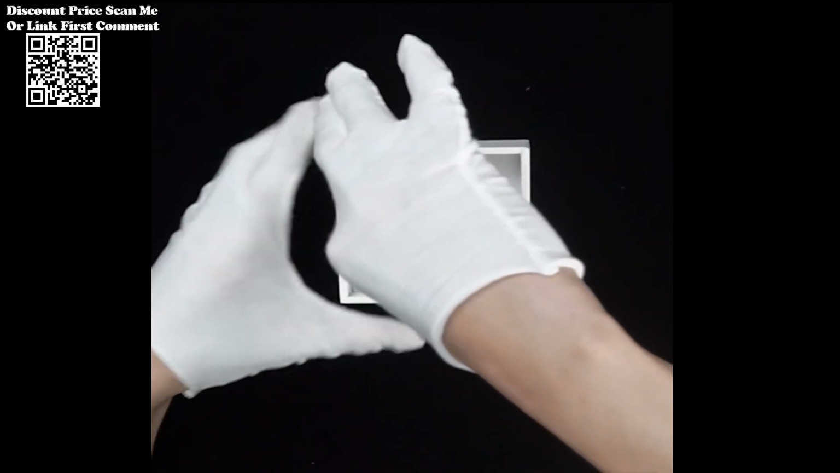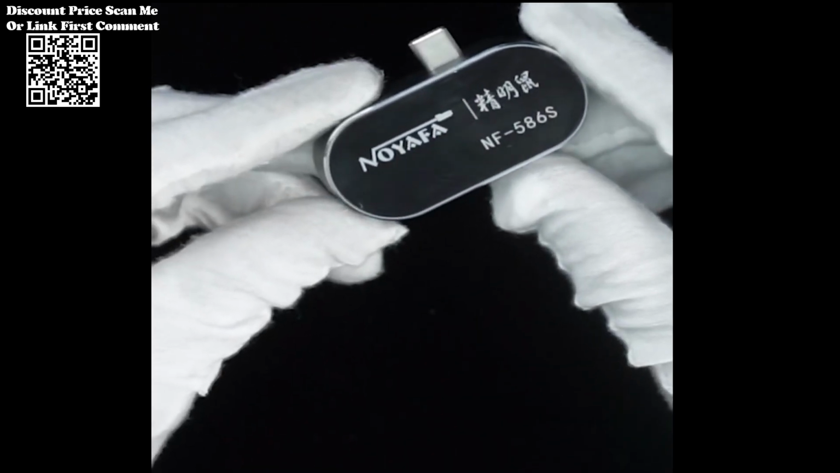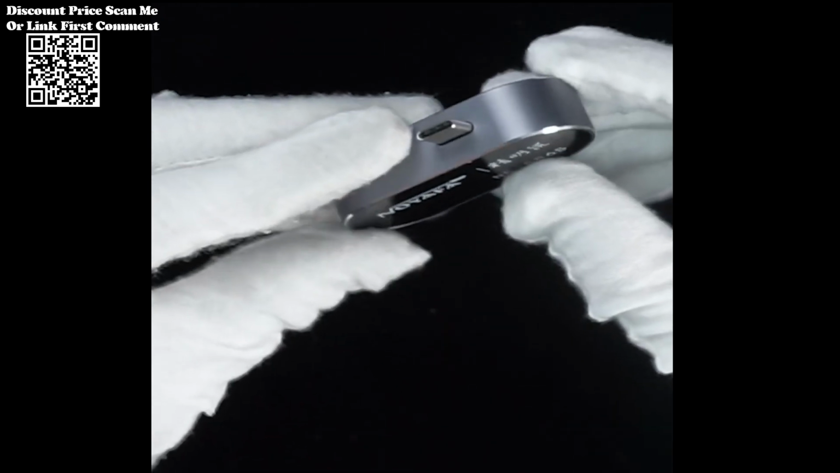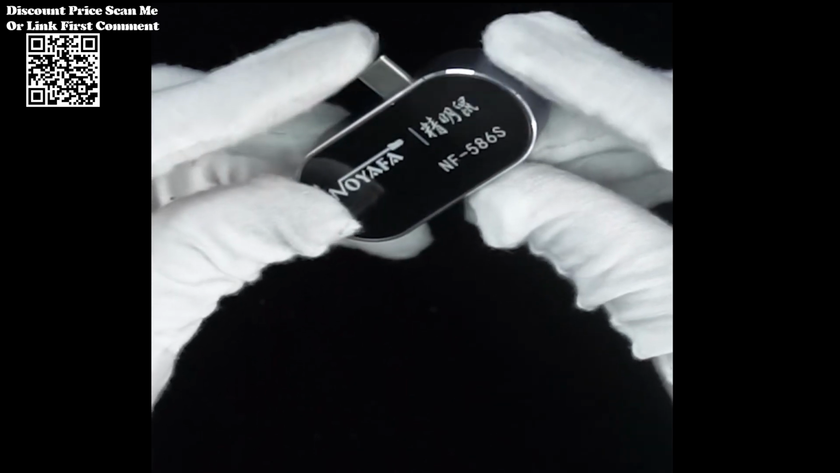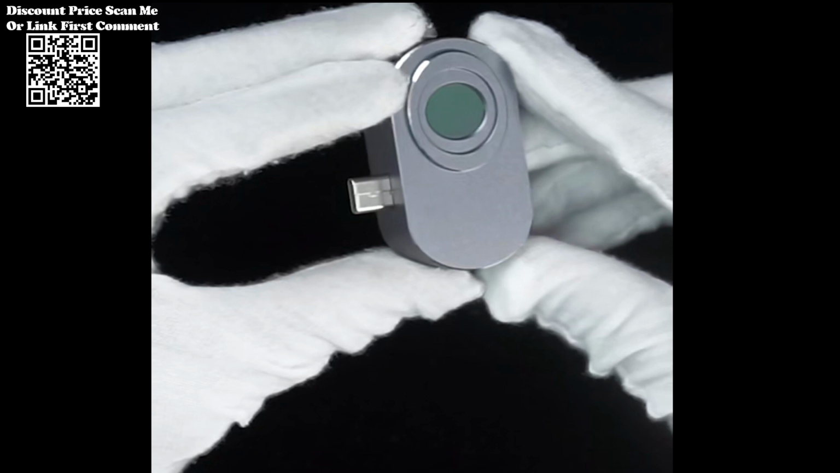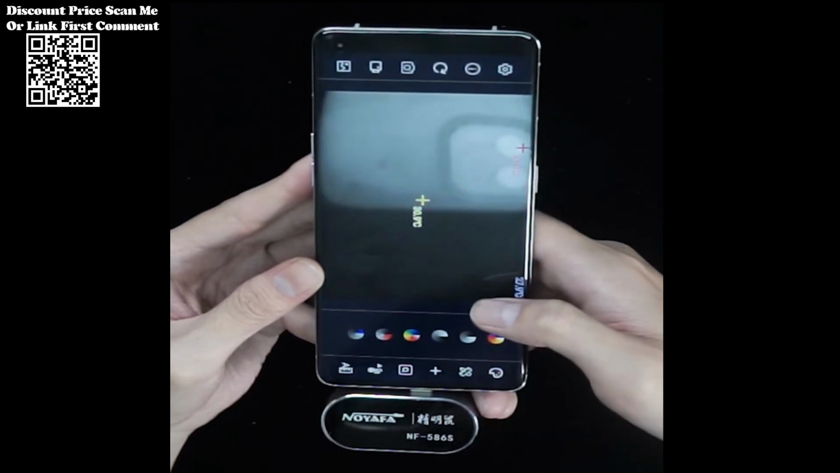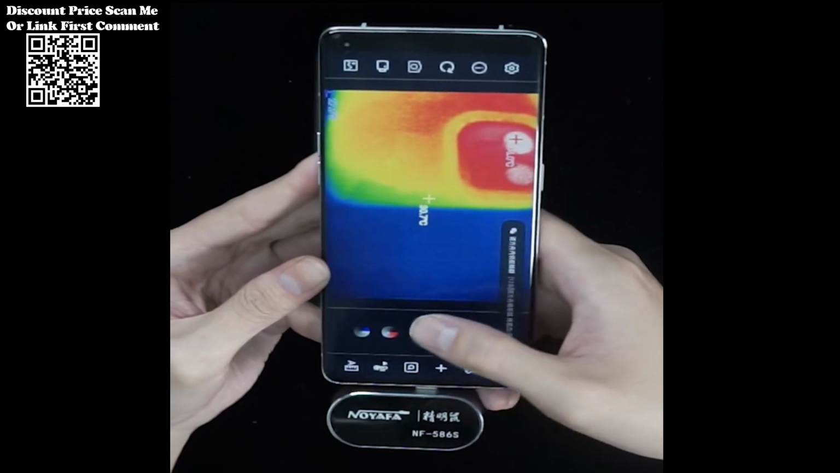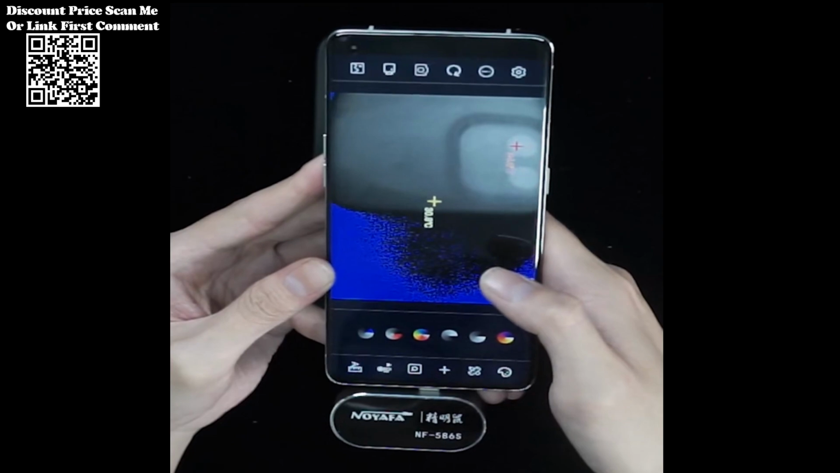The NF-586S lies its upgraded IR sensor, which sets it apart from conventional thermal imagers. With a high resolution of 256 x 192 pixels, it delivers exceptional clarity and detail, allowing users to identify potential issues with precision. Unlike generic sensors, the NF-586S boasts anti-interference capabilities, ensuring higher sensitivity and stability when tracking dynamic targets. With an impressive error margin of ±2 or ±2%, users can rely on accurate temperature readings for effective analysis.